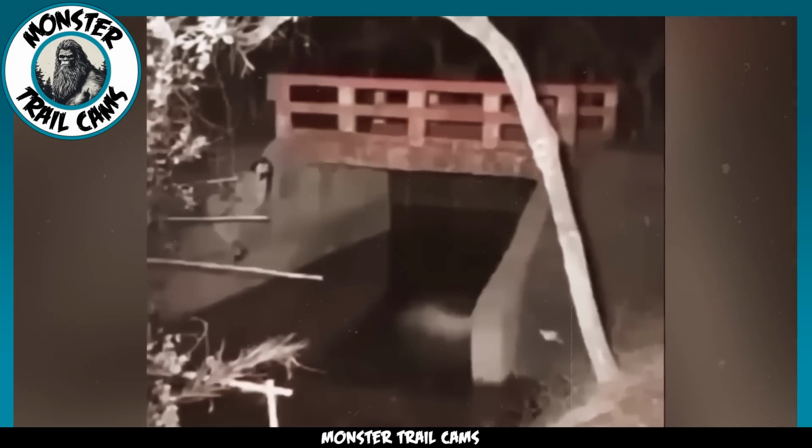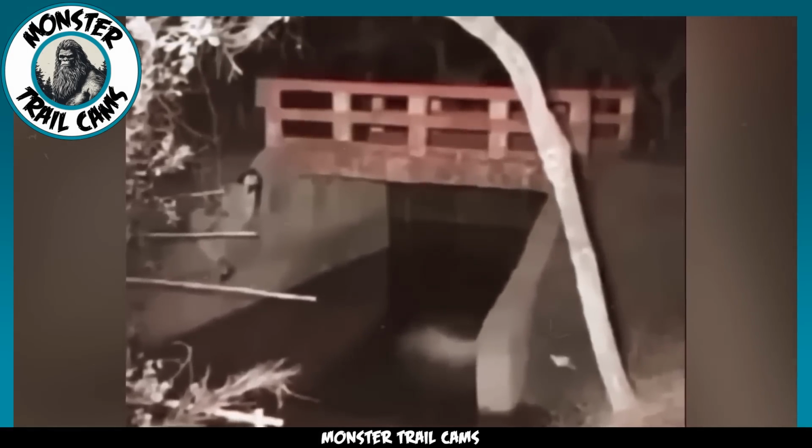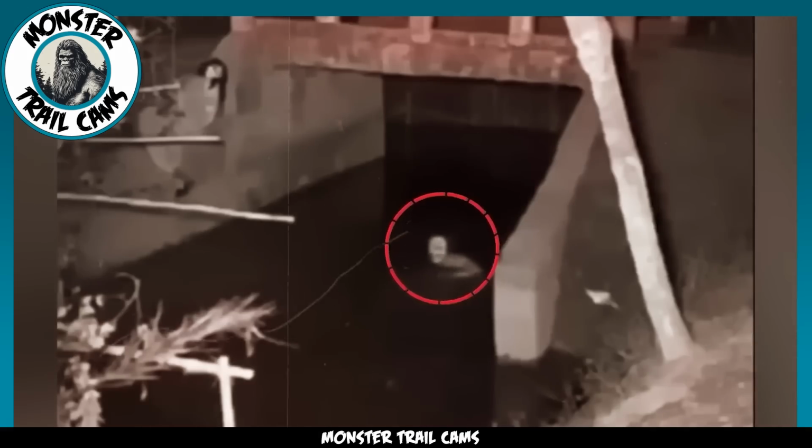Does the ghostly spirit in the water have something to do with the unmoving woman on the side of the bridge? Could we be witnessing her out-of-body experience? Leave a comment and let us know your ideas.